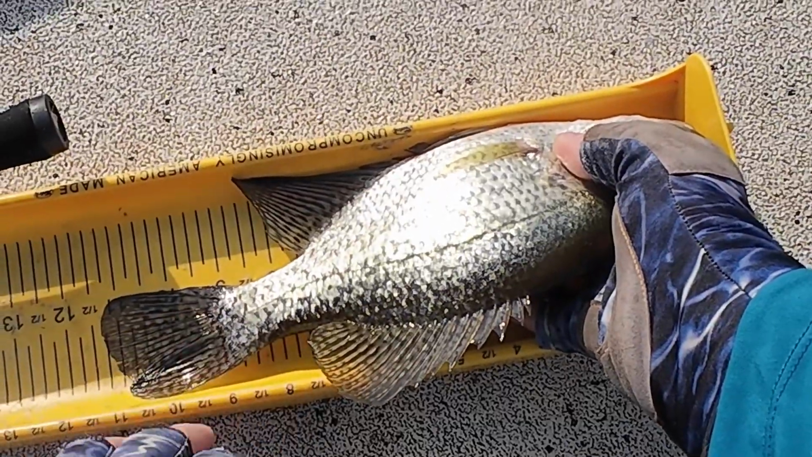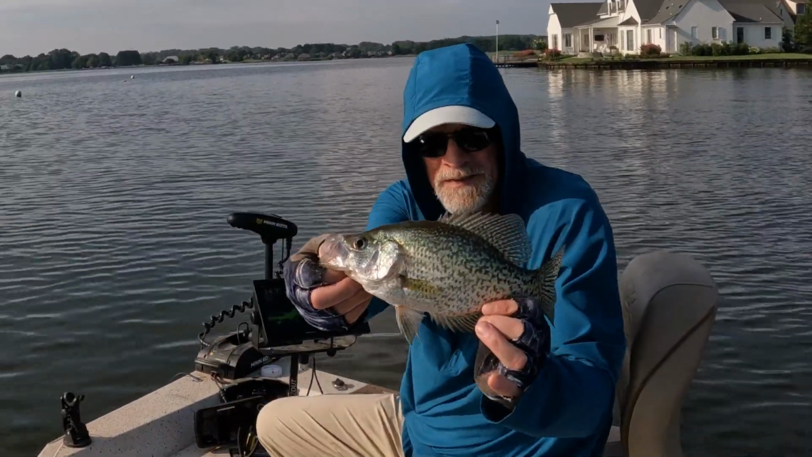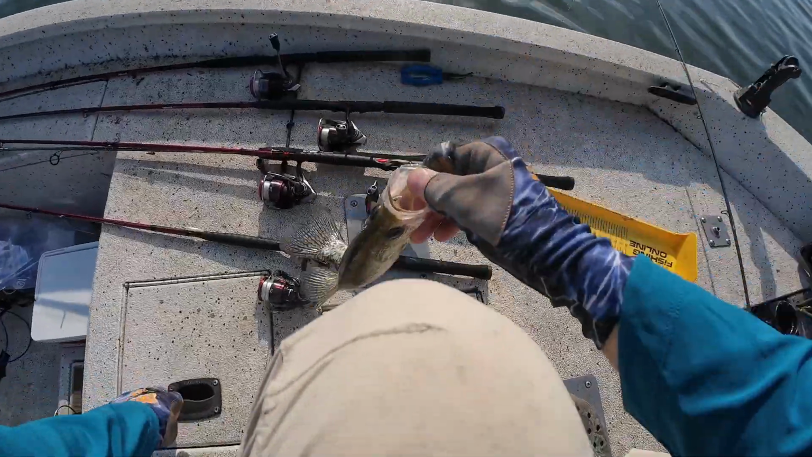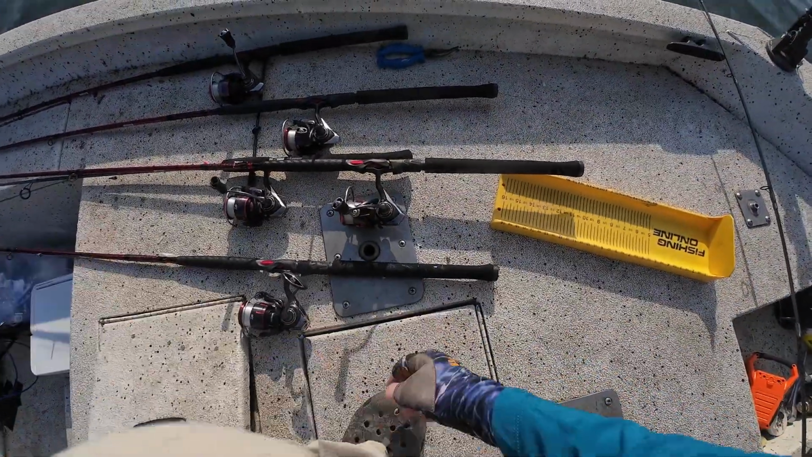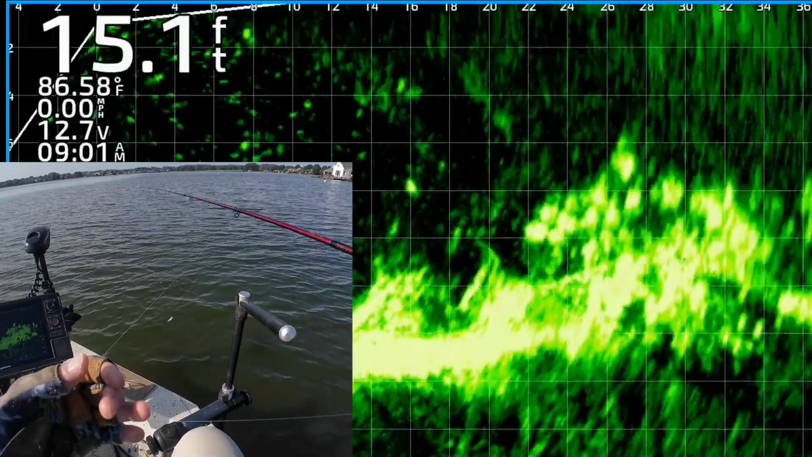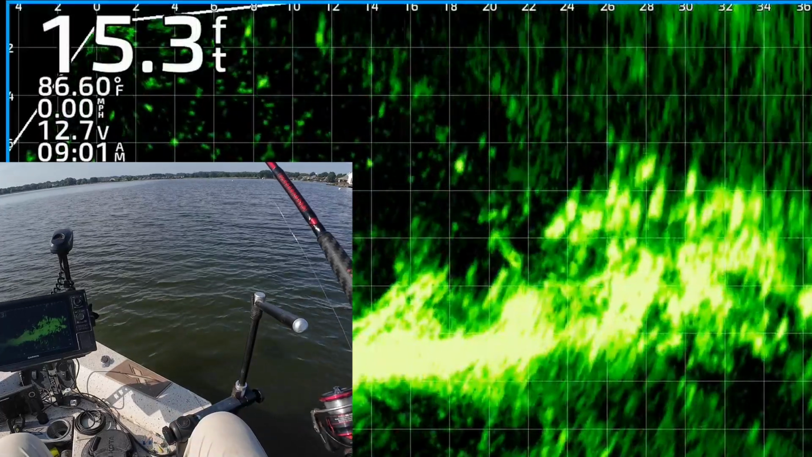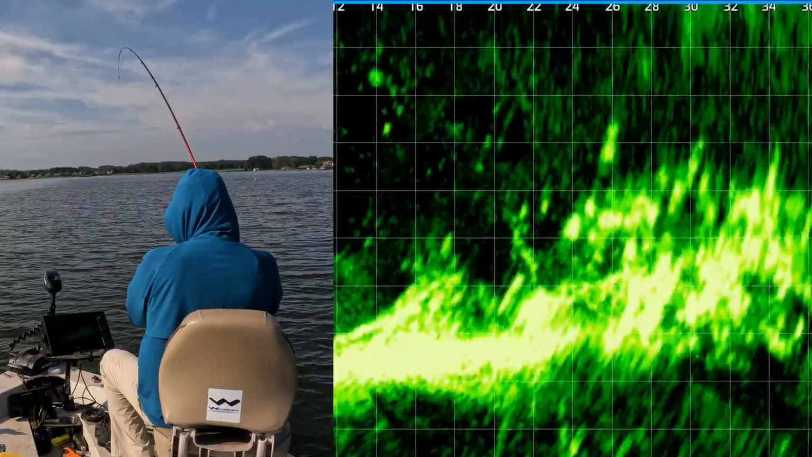He's 11, almost 11 and a half. Black crappie, almost 11 and a half. Good thick shoulder, little dude. There's a good looking group of fish right there. I'm gonna chunk it out there, drop it down, get one of these Mac Daddies to eat it.